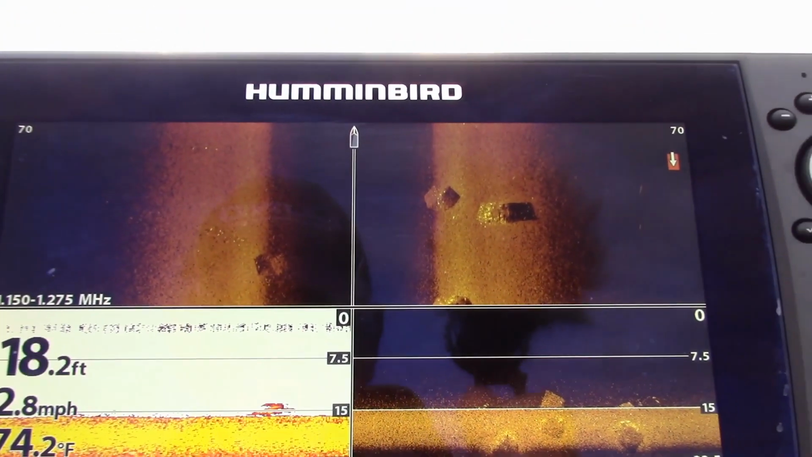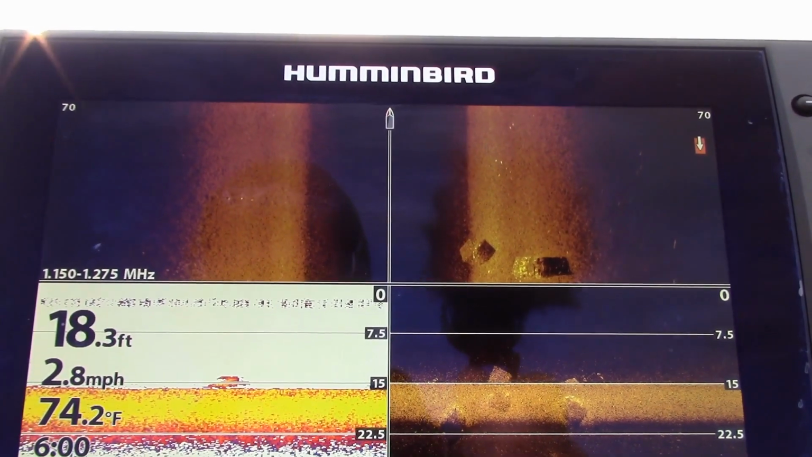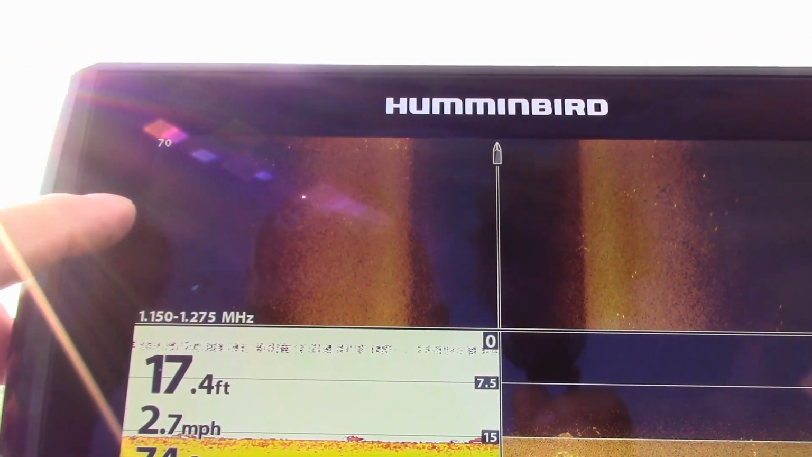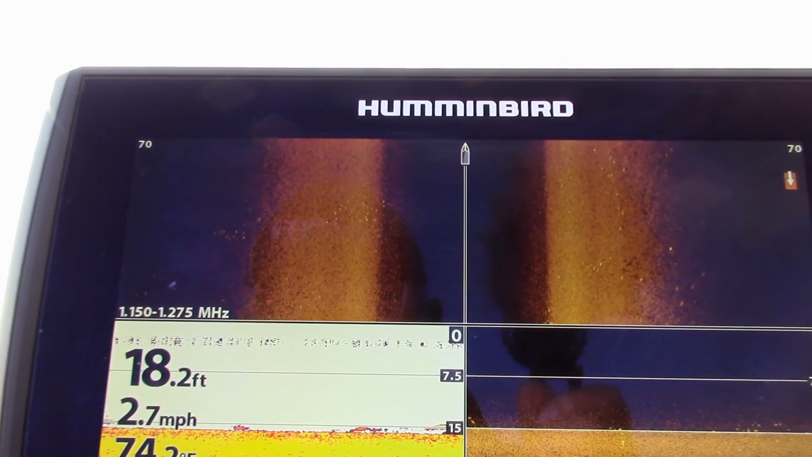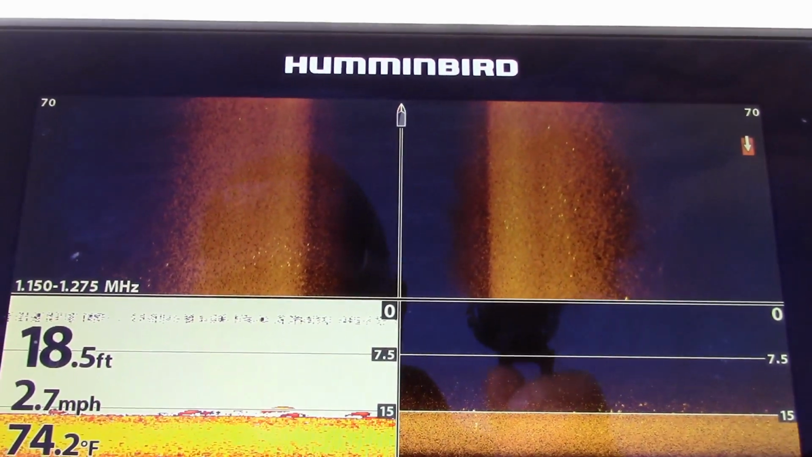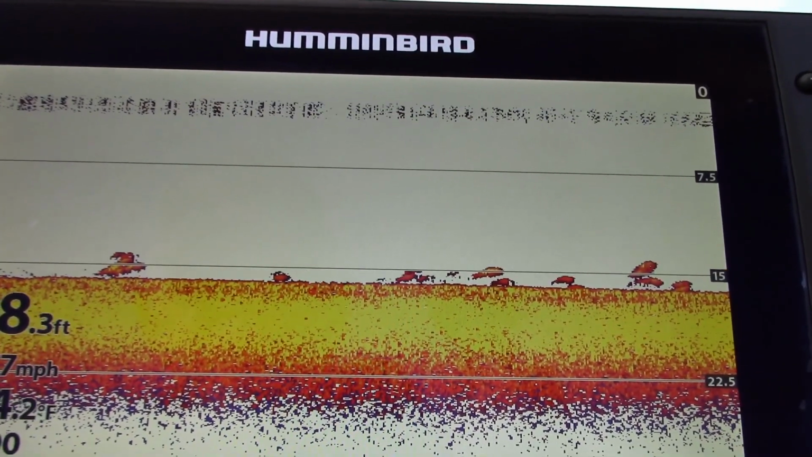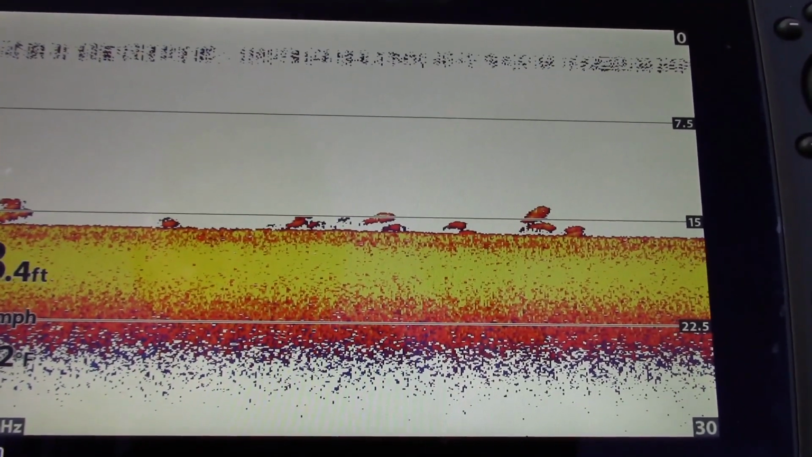Hey, we're looking at some cribs here on the side imaging and on down imaging, and you can actually see the cribs. You have some fish off the side of the cribs here, and we've also got a small school of crappies right off the side. As we get going, we'll see probably a few more fish on the 2D sonar. Switch over to the 2D sonar screen. Now you can see we've got quite a few crappies on the bottom. This is what we're looking for. This is what you want to find when you're looking for crappies anywhere from midsummer to the fall.